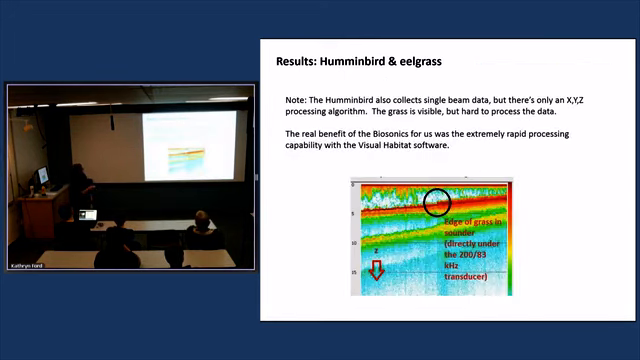With the Humminbird, so this is the single beam data from the Humminbird. Grass was very clear in this signal. We thought it was great. But the only algorithm that exists for the Humminbird data is to pull out the XYZ data. So you could do bathymetry work with this pretty easily. But we couldn't pull out this feature. So one of you should invent that. I'll give you my card.